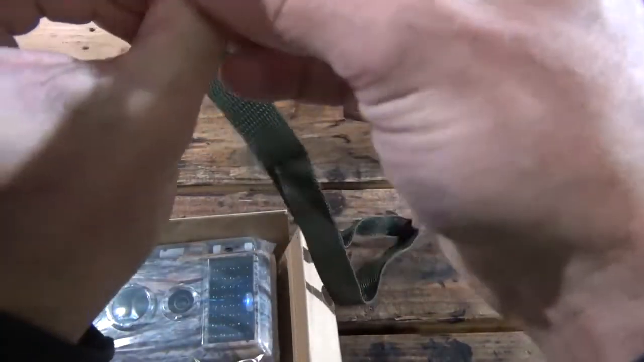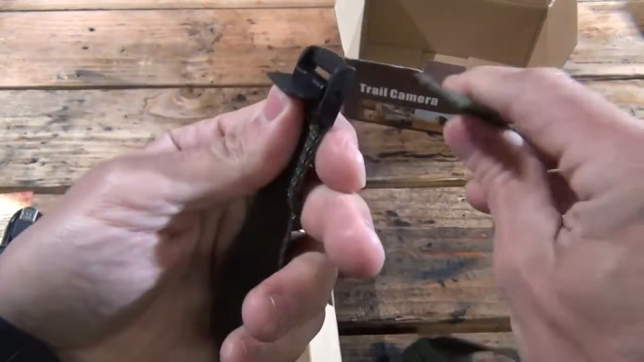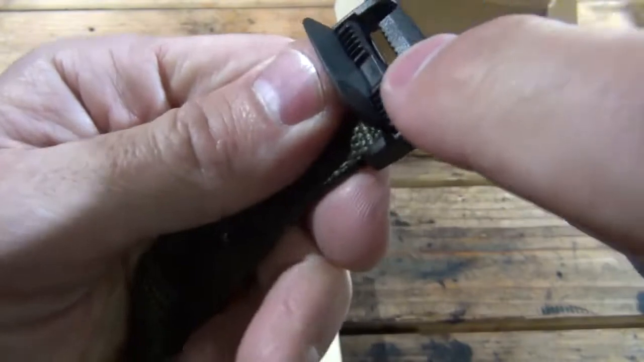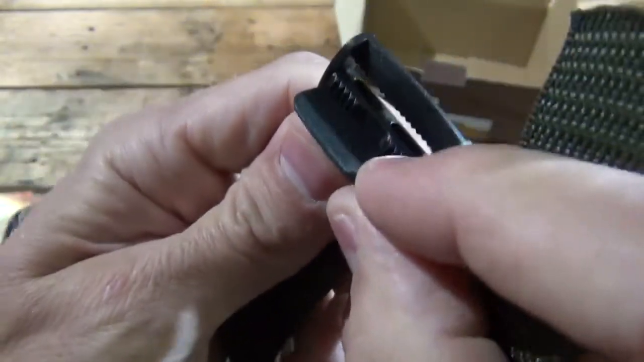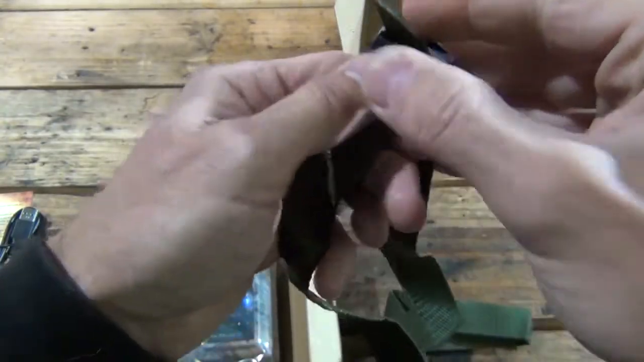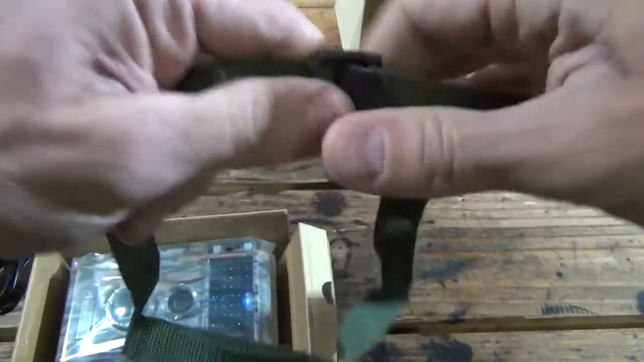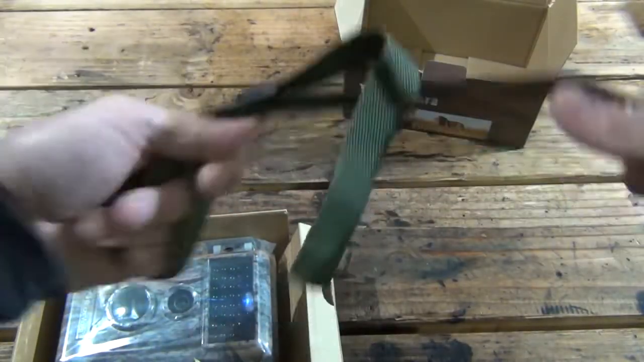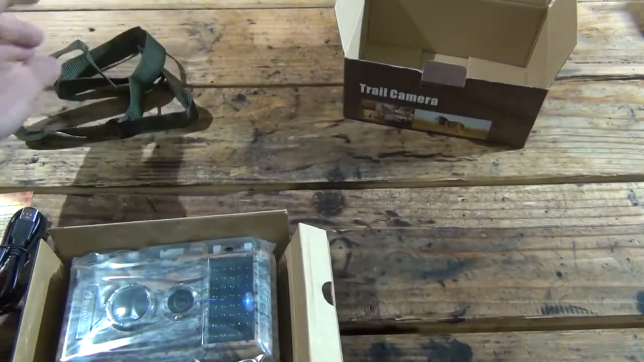So you basically thread the thing in here like this. And you've got these little teeth right here that bite down on the material when you close this. So that's kind of cool. This would go around the camera, and then you'd run this around a tree or whatever, and then you'd bite this down, and that's how you're going to secure this to the tree. Okay, so that's pretty cool that they include that with the package.